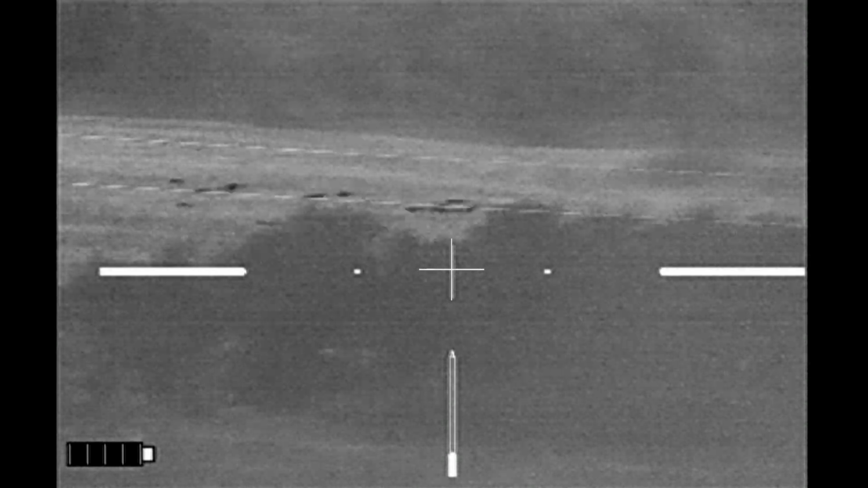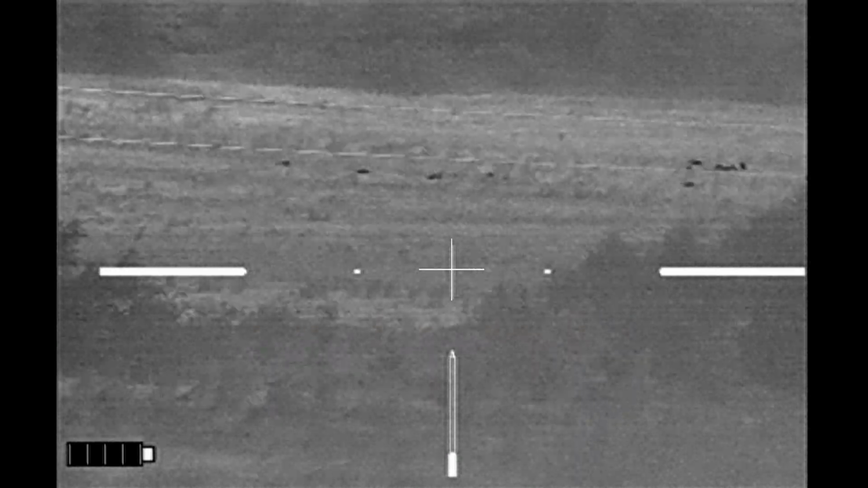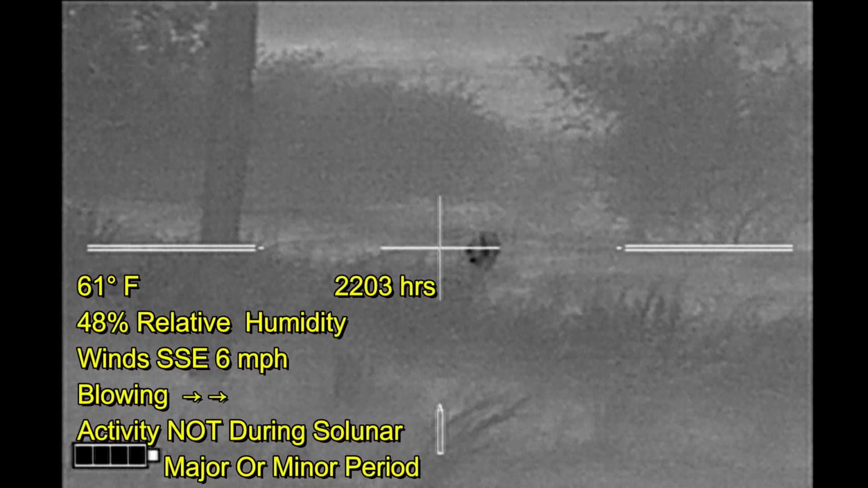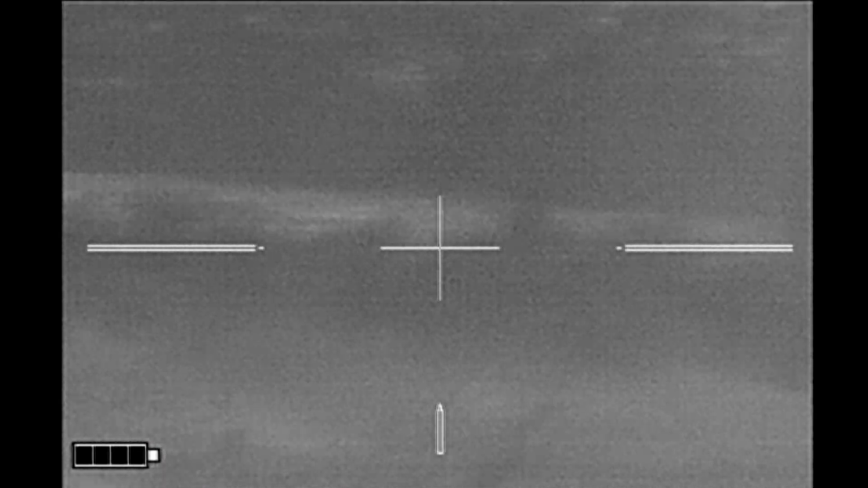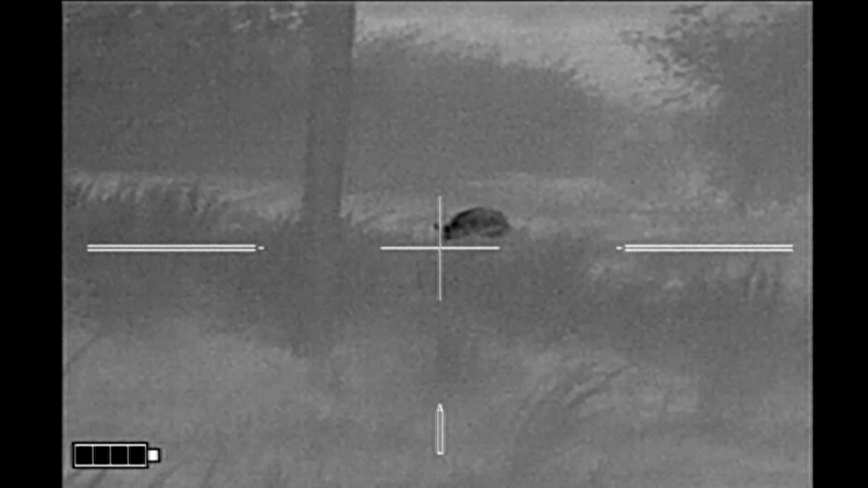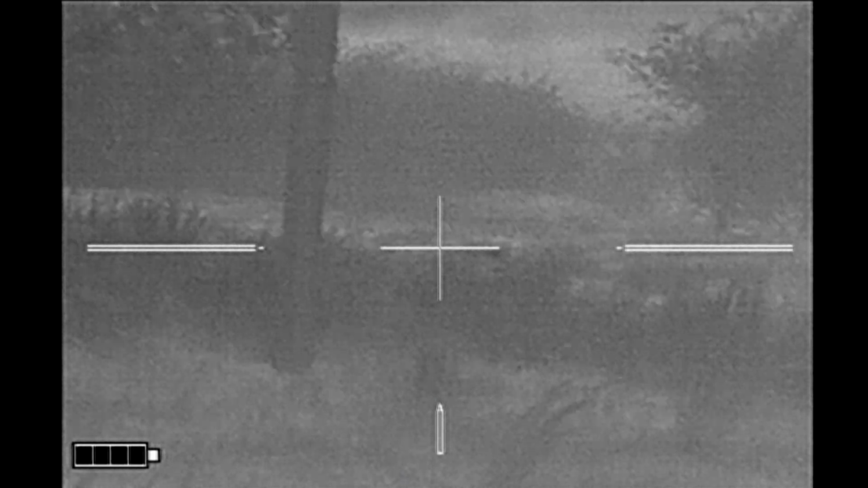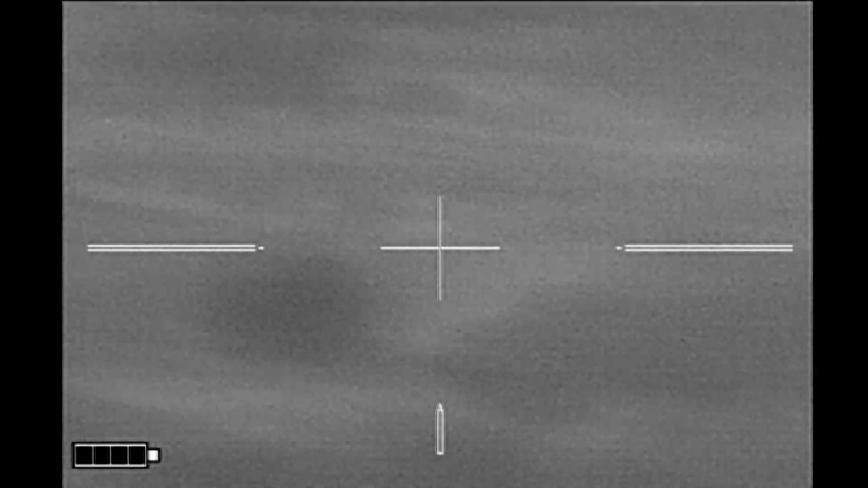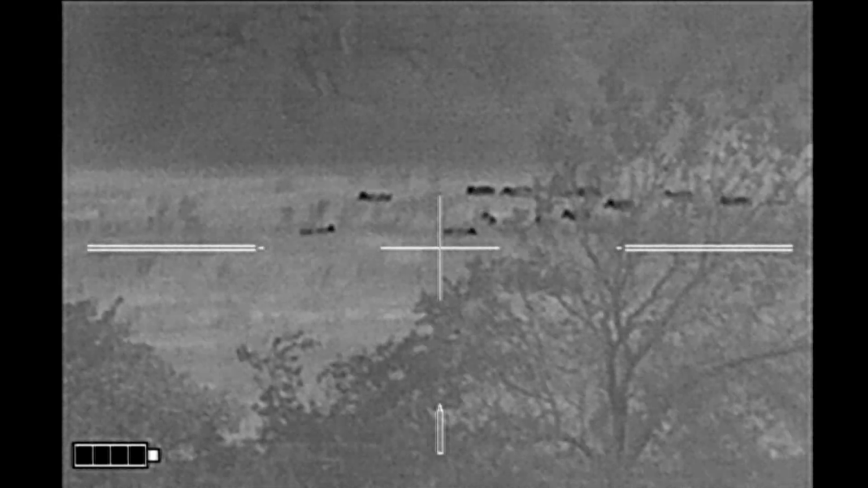And so now I've moved on to the next property, and I'm looking downhill at the hogs where they're coming into the property. But I've got 1 hog separate from the group that is coming towards me. There are a lot of livestock on this property, but there are none in the immediate area. So I'm going to go ahead and shoot this hog. It goes right down.